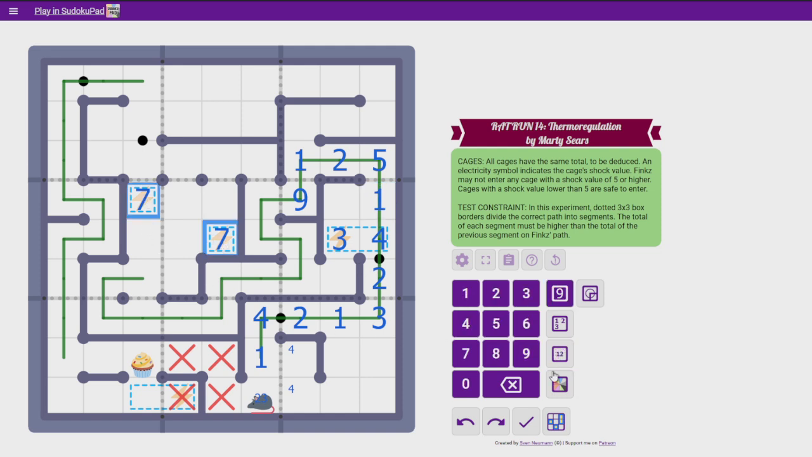And now these are unsafe, so I'm going to paint them red. This is a safe cage, so I'm going to paint it green. I don't know, it just feels nice to paint stuff. So now we can't pass through them. Which, like I said, makes our escape from this little box we're in a little harder. Ah! My mouse is acting up. It's not hard, but it's a little harder.